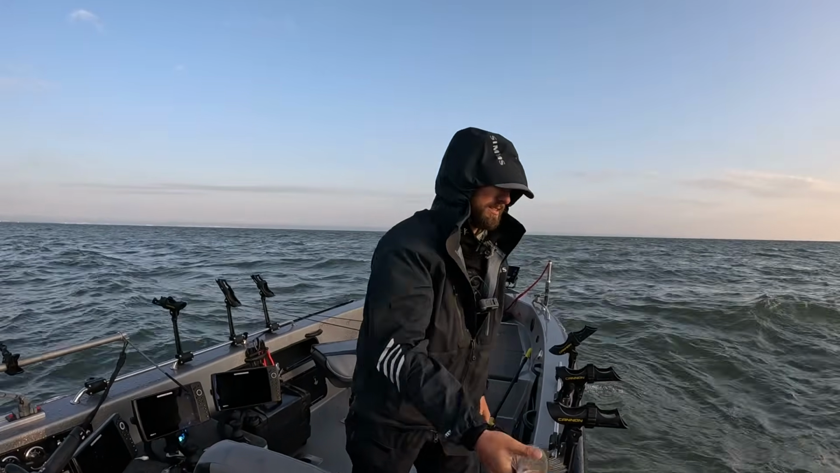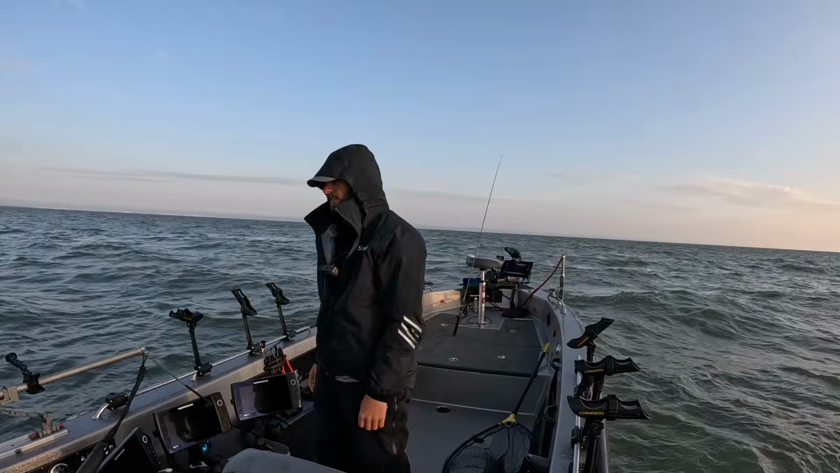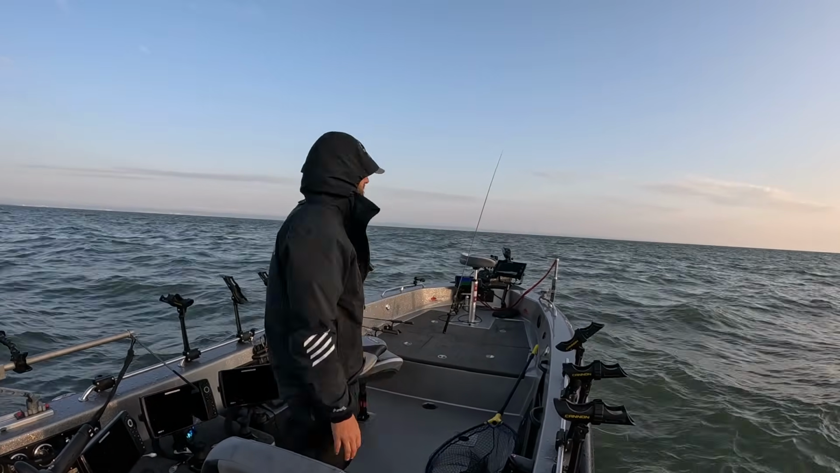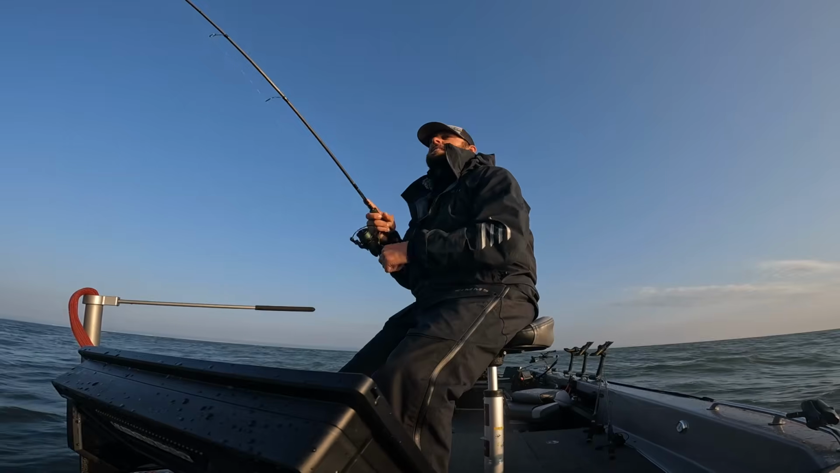Hate the watercolor. So I mean, we'll give this another 20 minutes, and if I don't either get a big fish or see big fish or see much more responsive fish, I will then change locations.